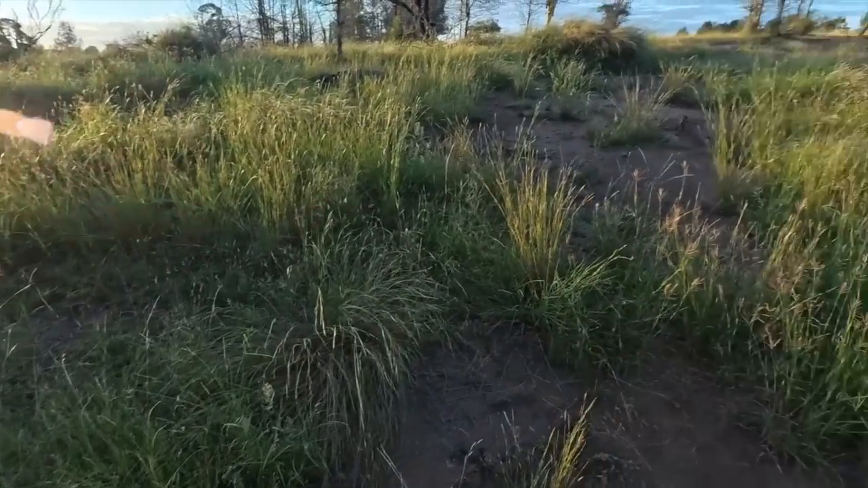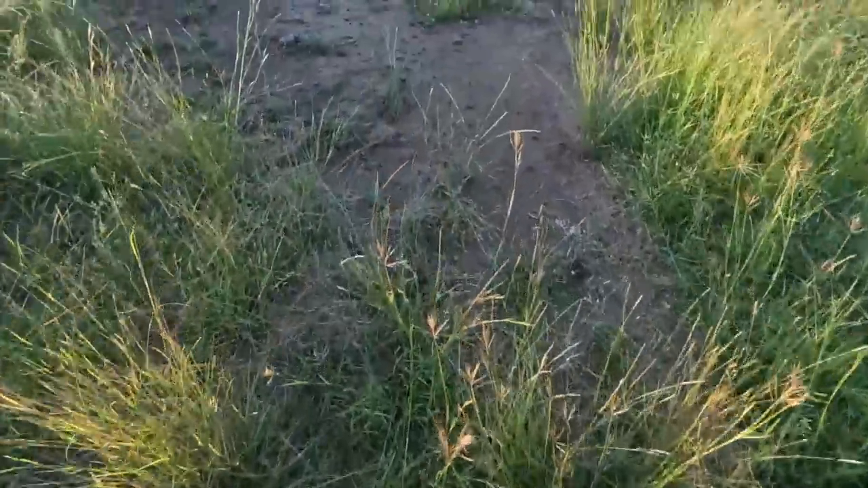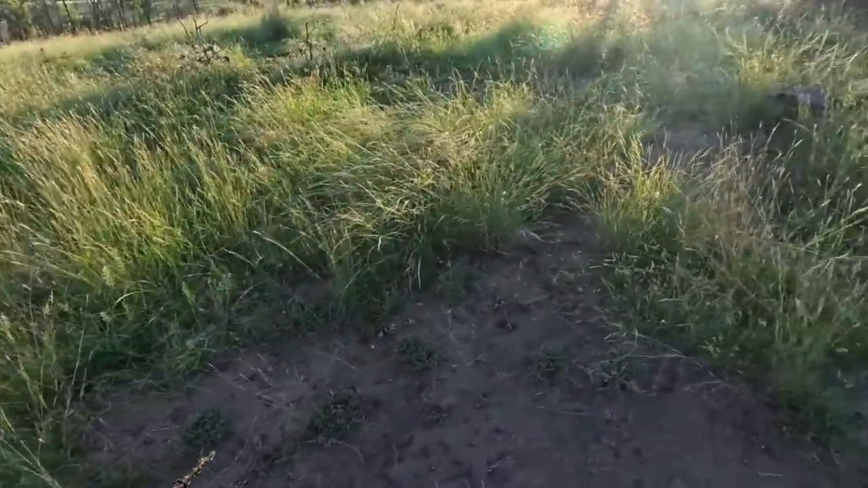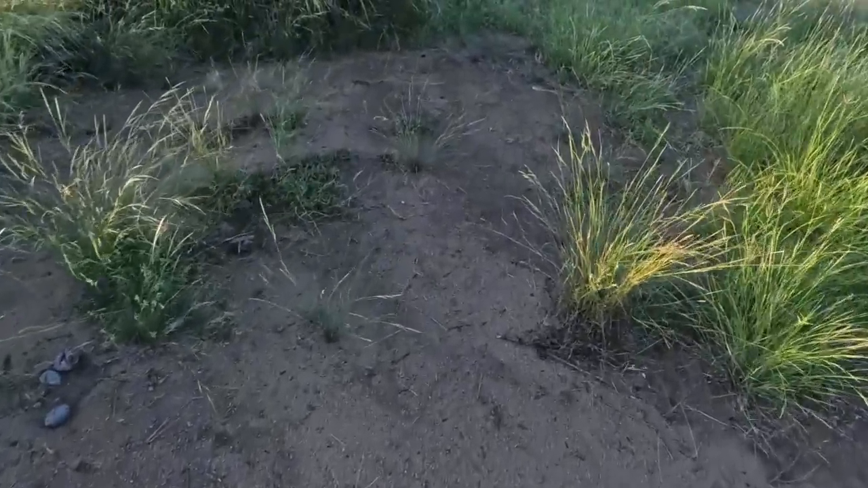There's a little dam just over the hill here. I might sneak up here and have a bit of a look, and maybe have a bit of a howl up here. This is where I set a trap yesterday too.